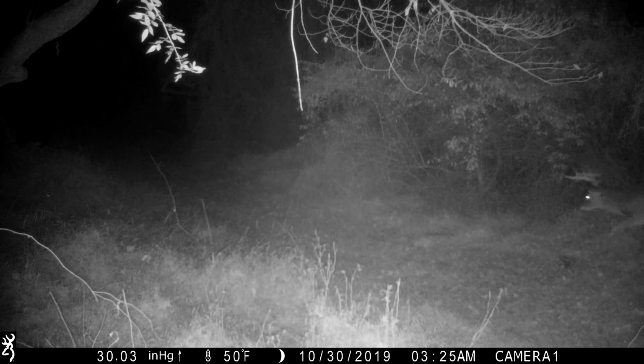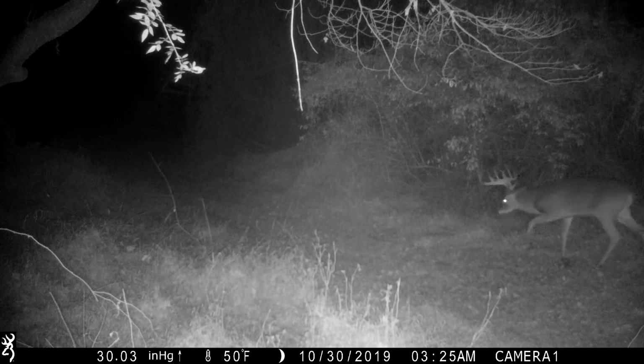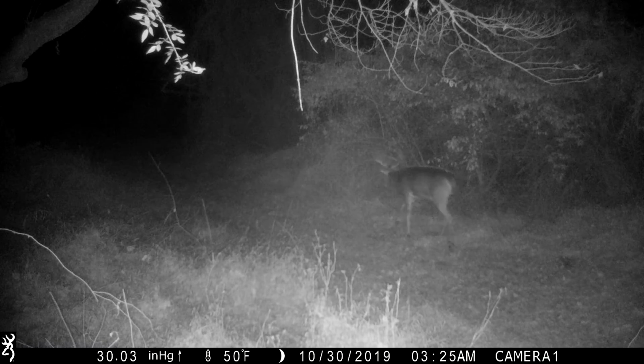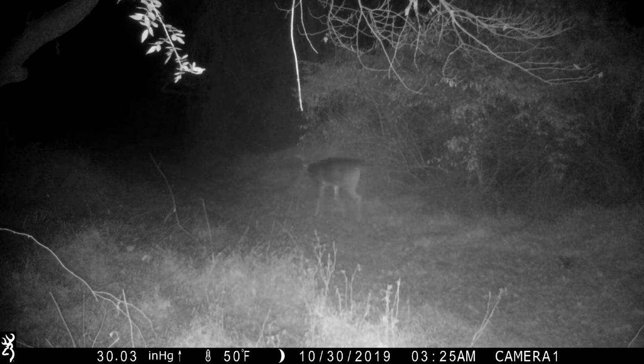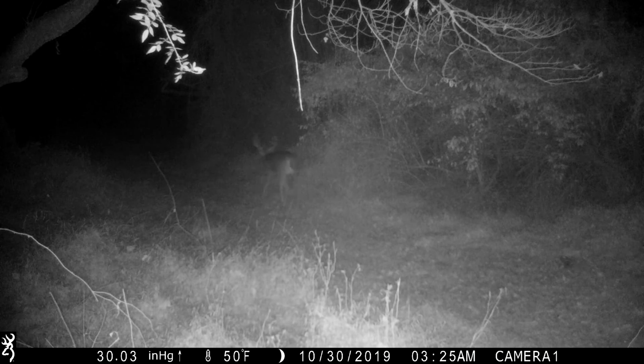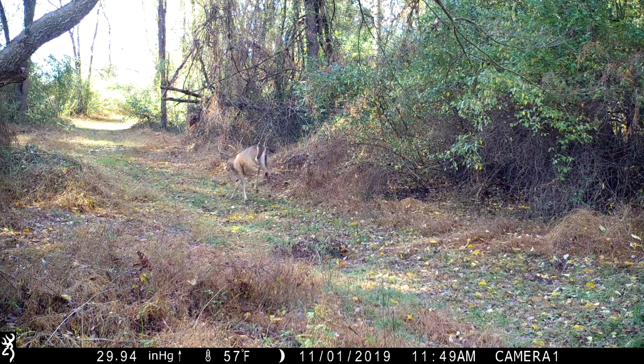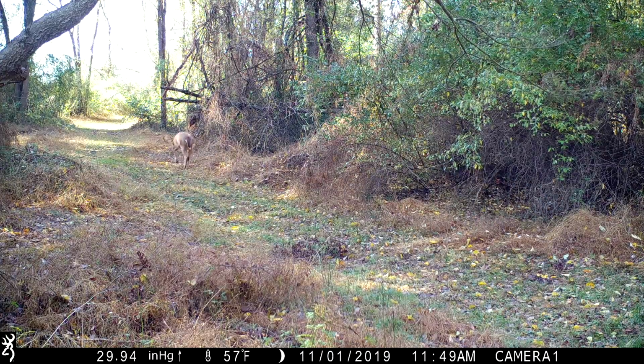11 showed up for the first time in the middle of October, and then I got him again the day before Halloween, and then one more time on November 1st. This thing is a monster. This is the biggest buck I've seen on this property, so I'm definitely pumped. I'm just hoping nobody gets him in firearm season because I haven't caught him moving in daylight at all. I haven't even seen the buck, but I'm just pumped that he was on the property.